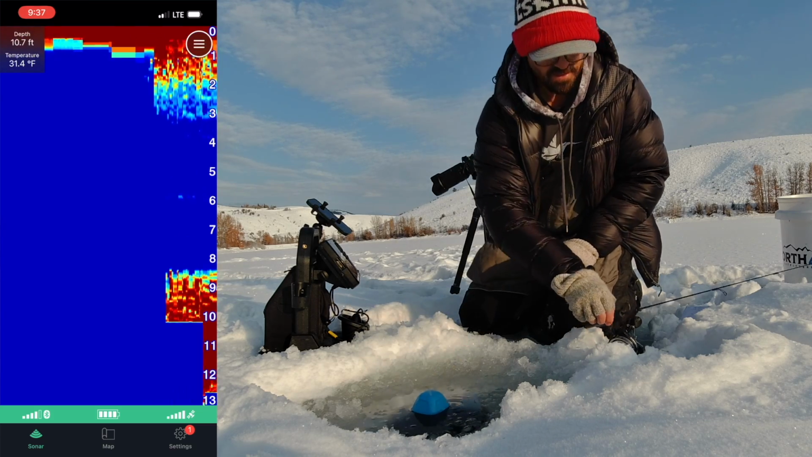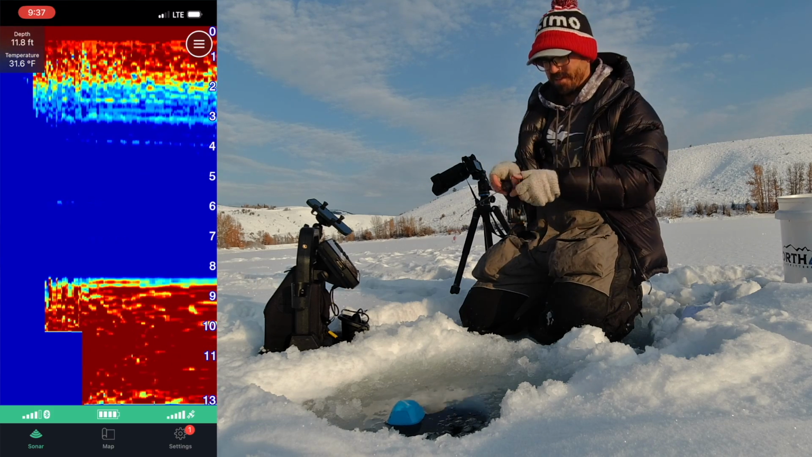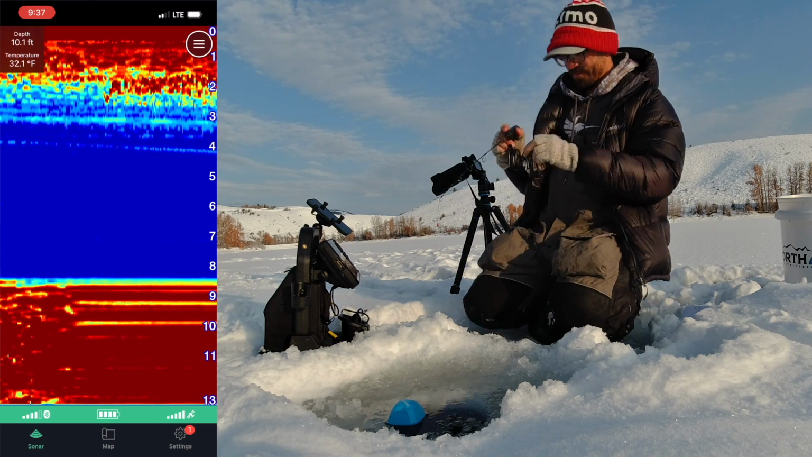Go and put the Garmin in there. Okay, so there we go. There's the bottom. It's a little bit messy right now. Hopefully that will clear up, but we can adjust it.